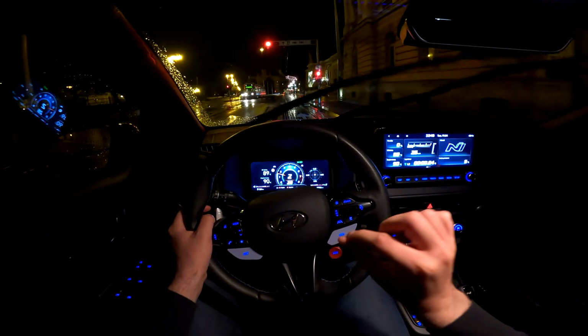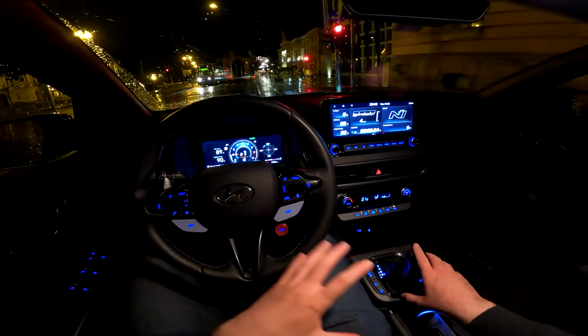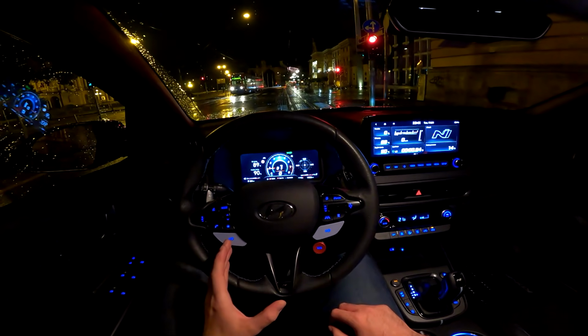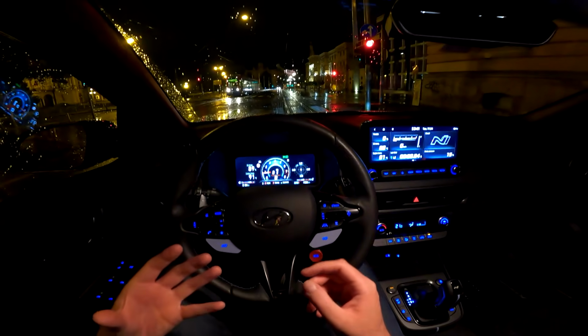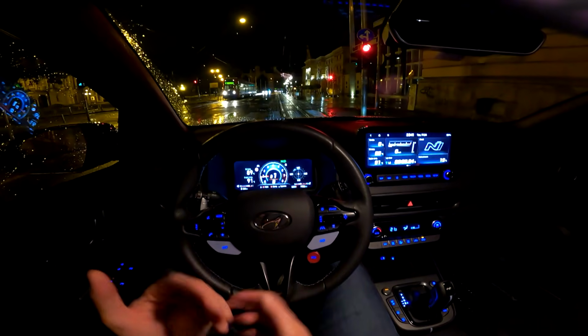What this does is give you the maximum power and the optimum setup for the automatic transmission for 20 seconds. It is ideal for overtaking because as soon as you press it, it goes to the ideal gear and you're ready for an overtake, or if you're on track, for maximum usage of the car.